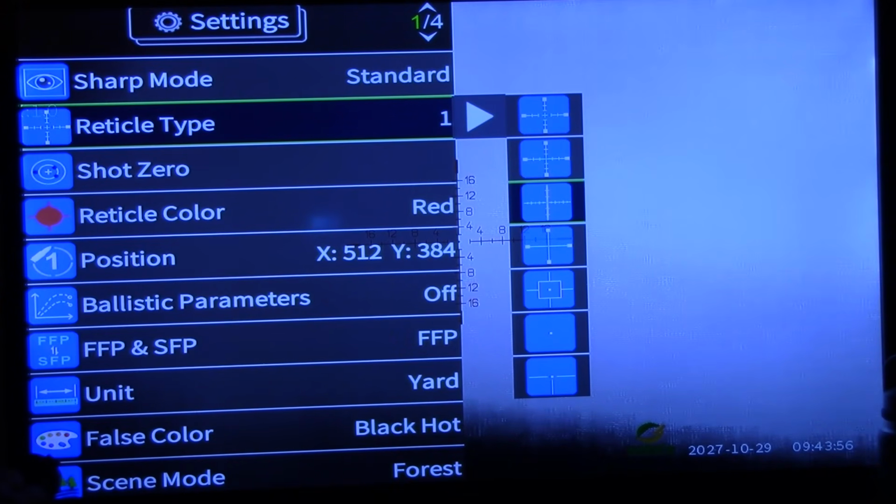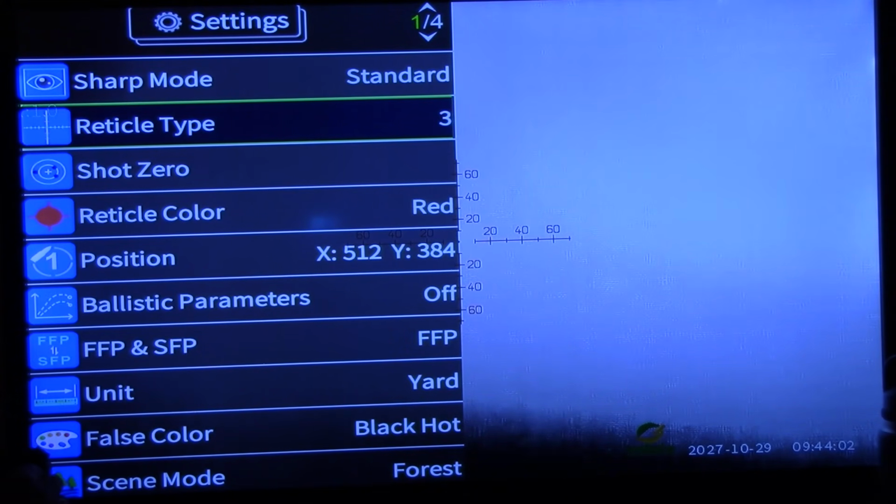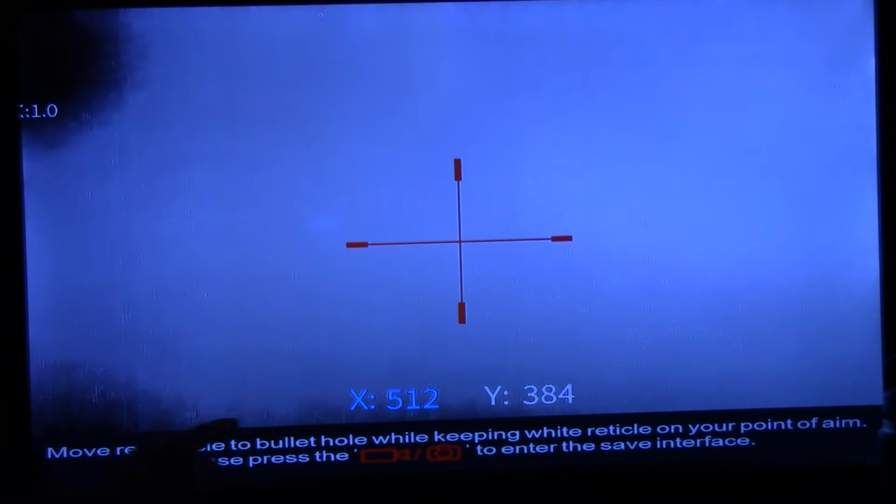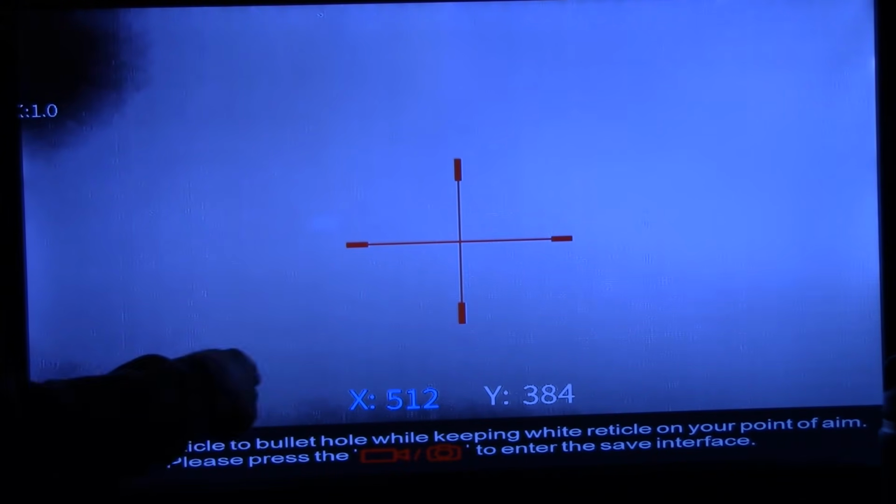Rotate the button, push the button. There, we just saved it. We're on reticle number 3. Shot 0 is another one. One push of the button brings up shot 0. You have X-axis and Y-axis, and if you can read this cross bottom, if I got the camera set right, you can already tell what's going on.